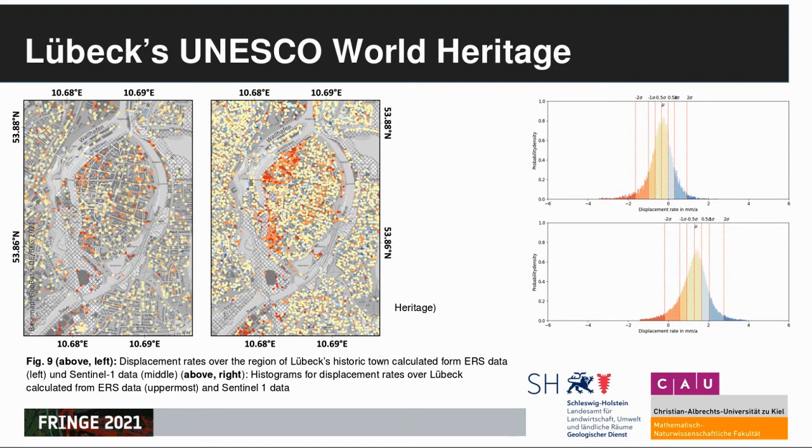Even though there is a shift between values from ERS and from Sentinel data, both distributions nearly show the same shape. This is a phenomenon we often experience, and it helps us to compare data from different instruments, that is, from different satellites and from different tracks too.